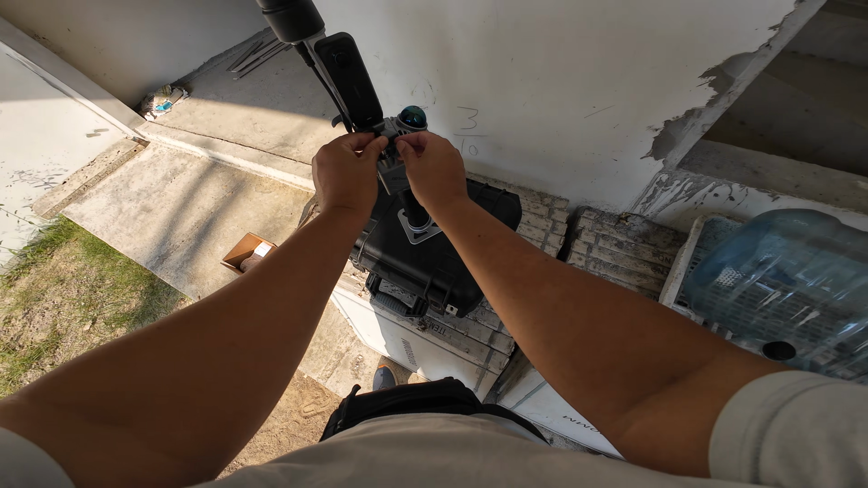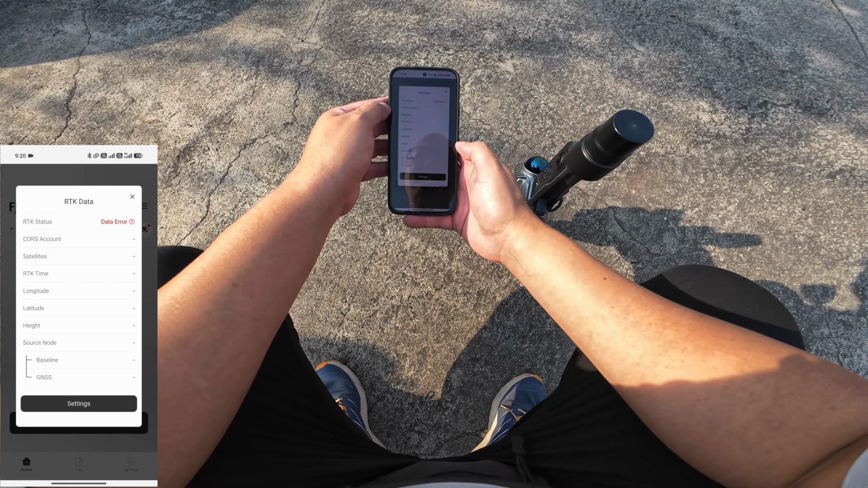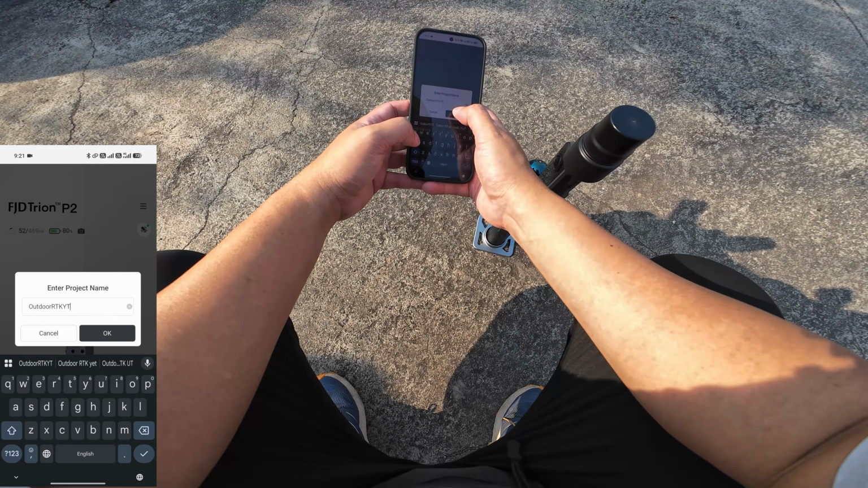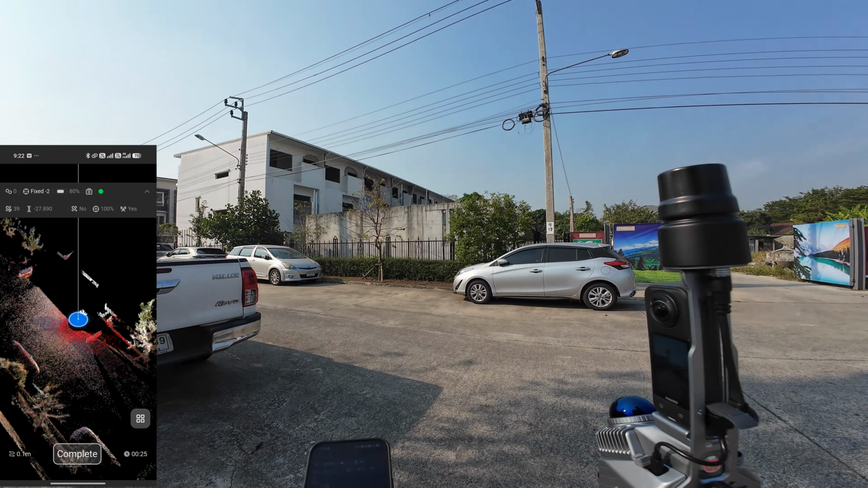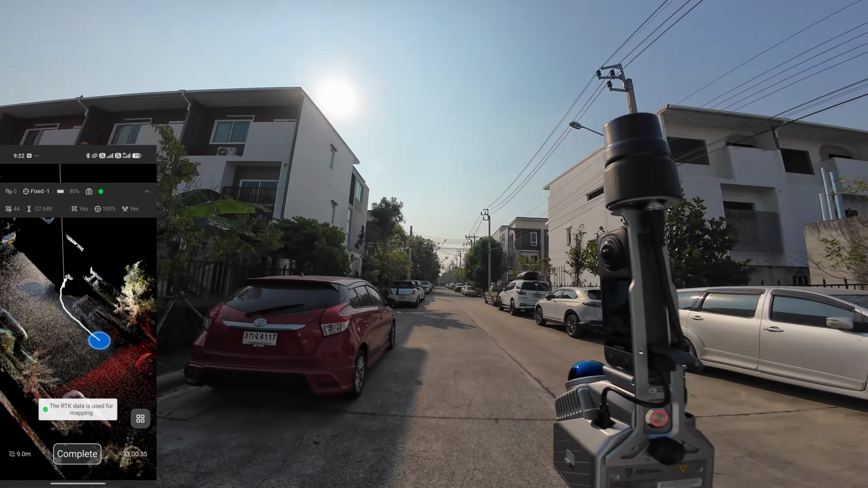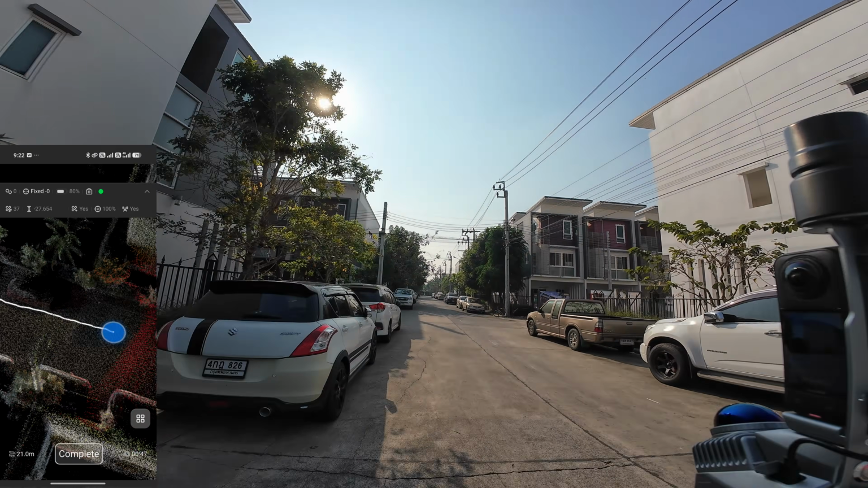Okay, next I'm going to test the satellite reception. After connecting to the core network, it will give a fixed solution very quickly, same level as the S20. Okay, there is a pop-up message that the RTK is used for mapping.